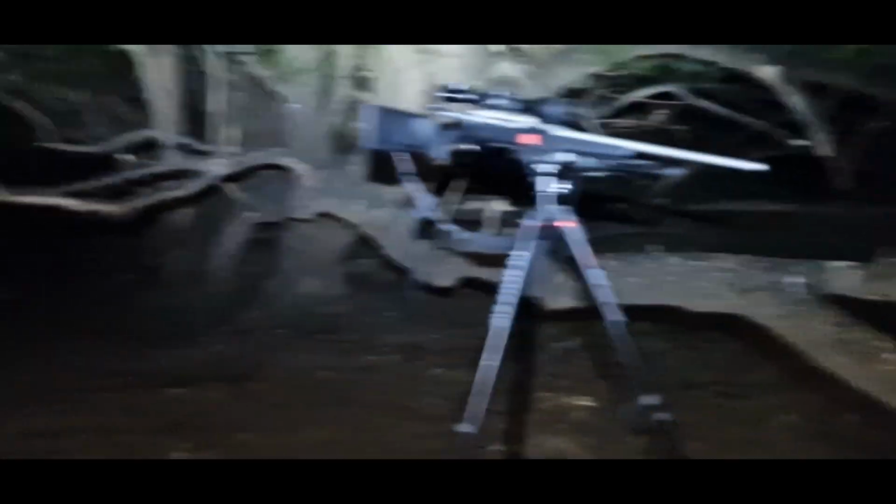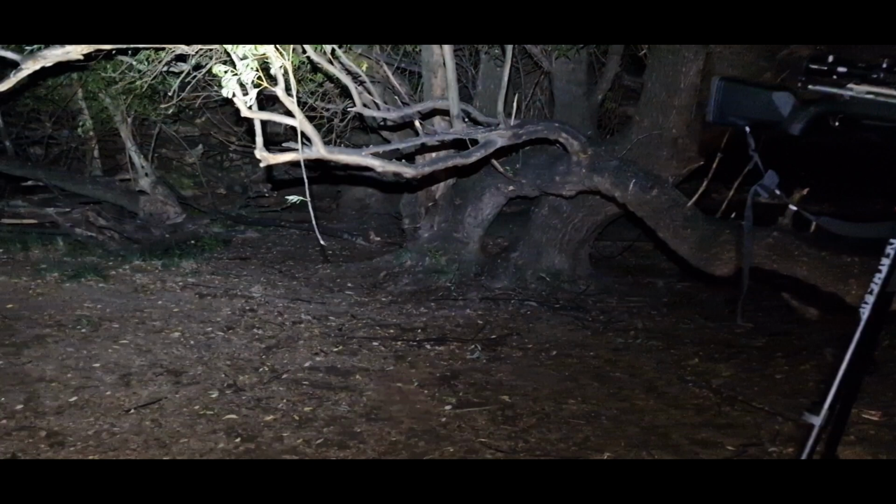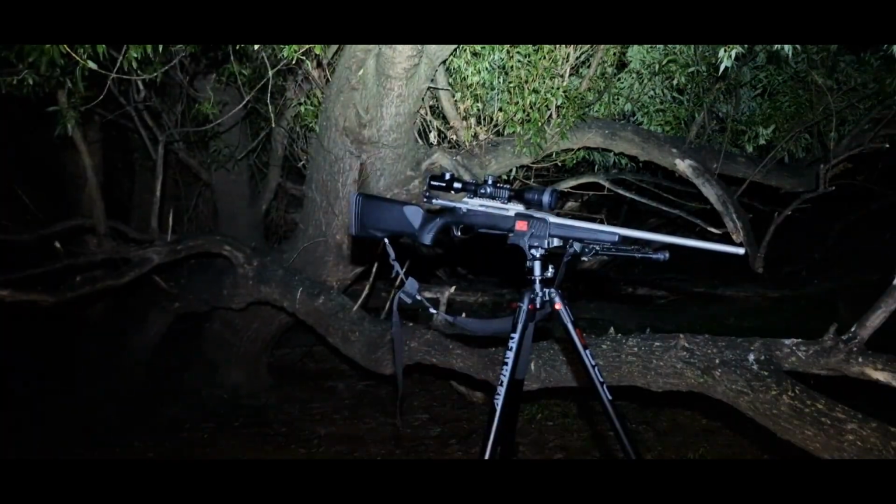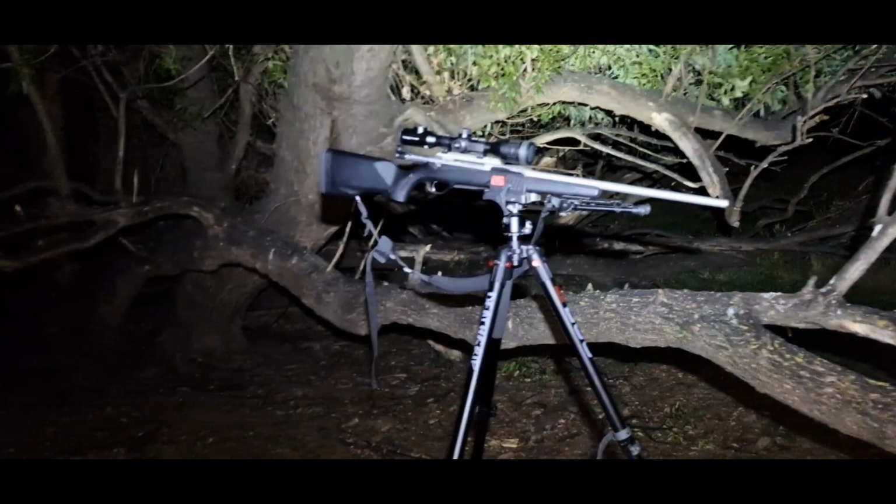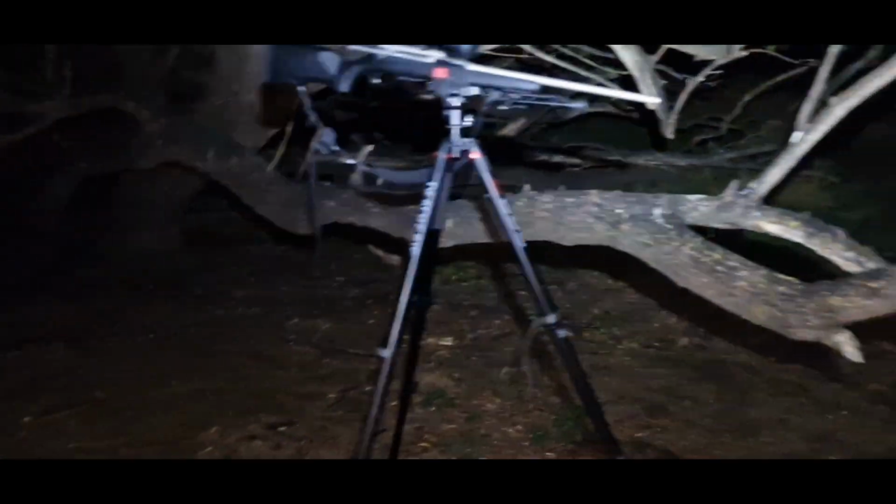Fun little fact, so where we are now, I'd have to go back through the footage, but I'm fairly confident that just over there, in amongst the trees here, is where I shot my first fox with the Infiray Tube TH50 V2. I mean, in that exact setup, minus the ball head and stuff. So, yeah, fun little fact.